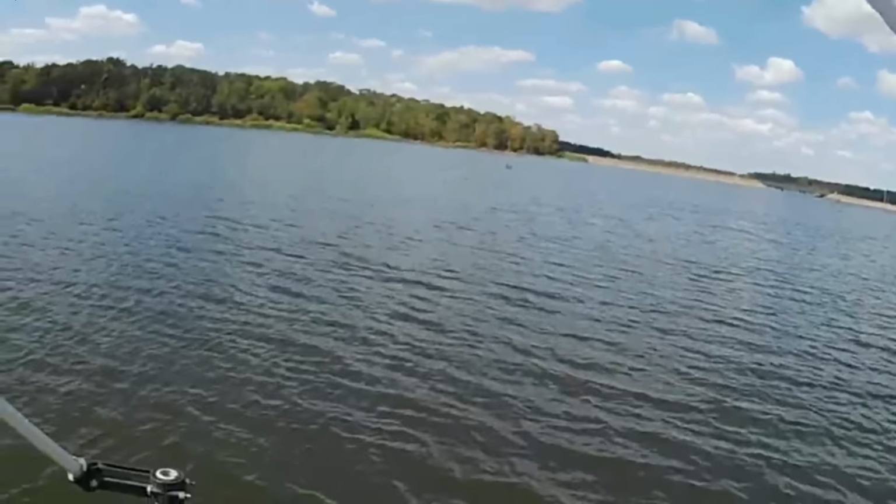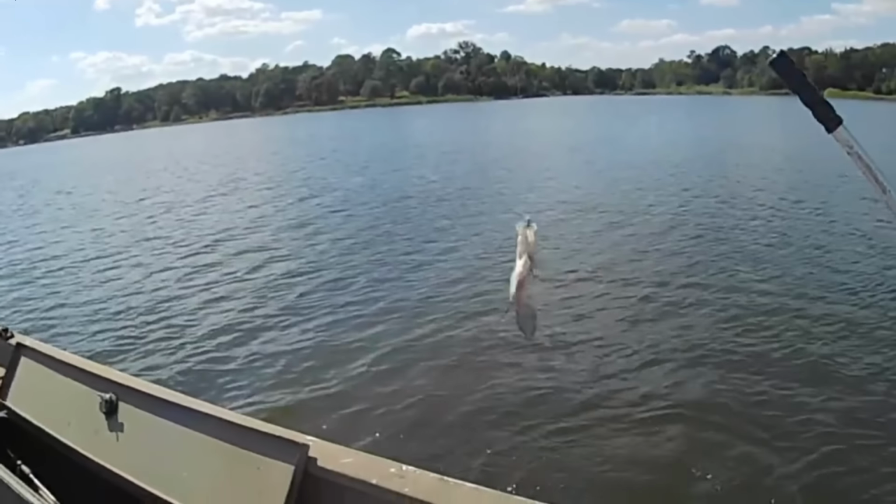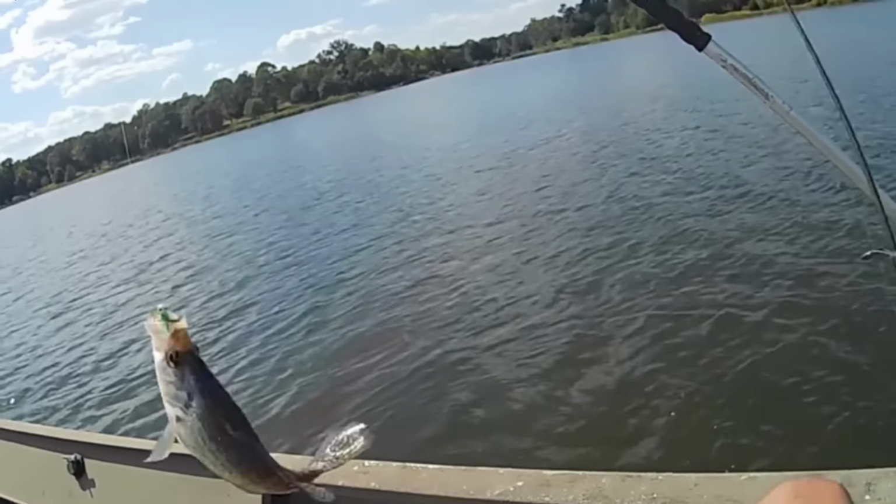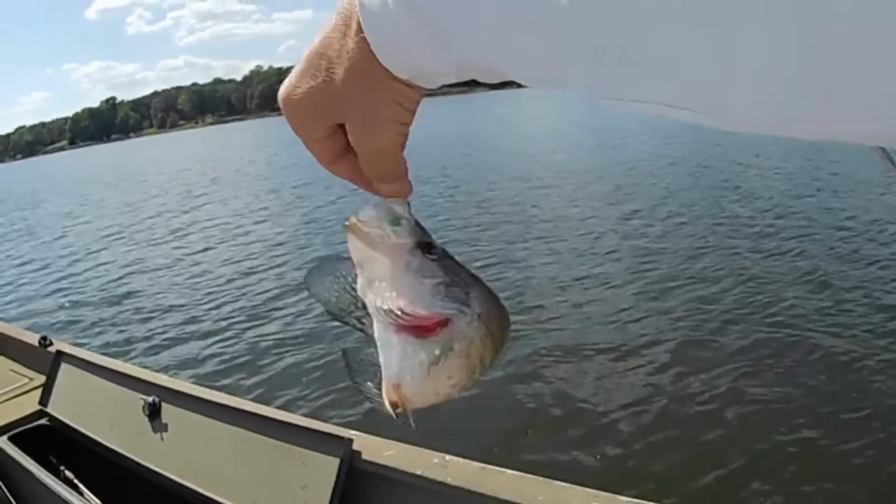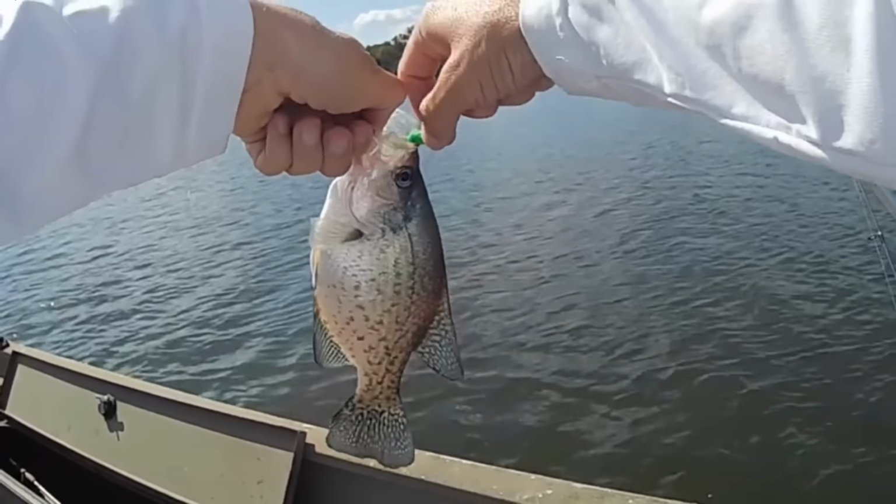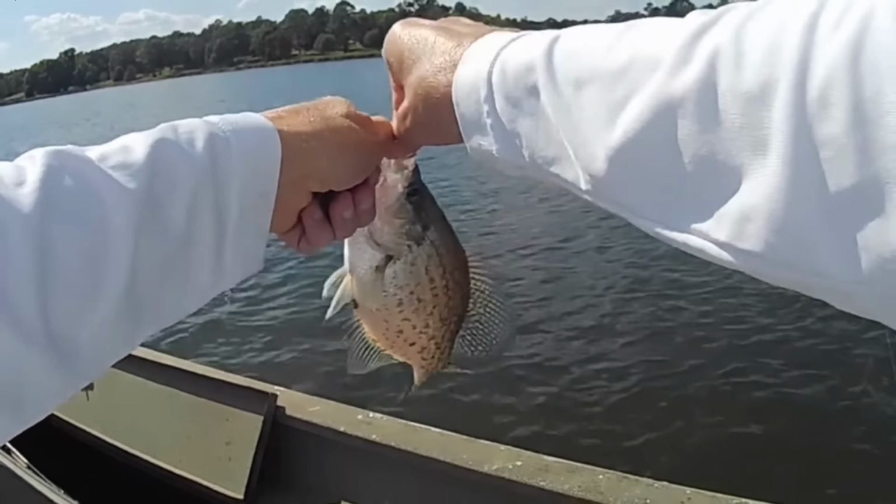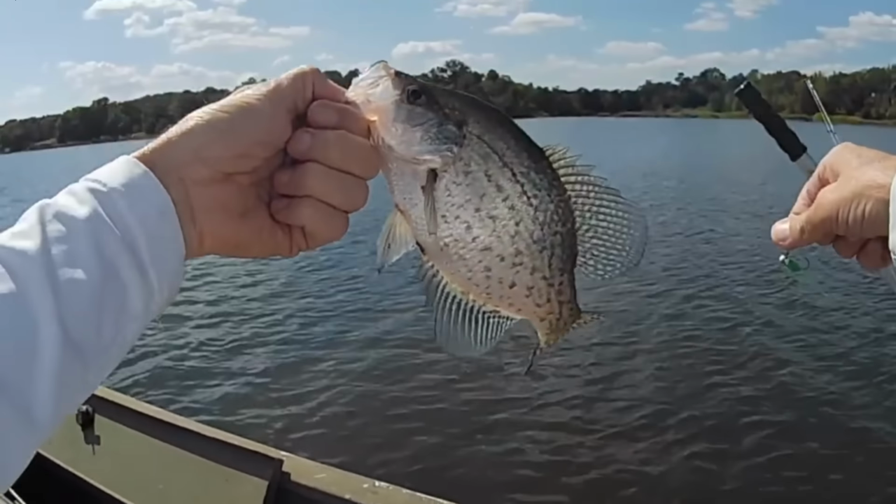Got that one. Another good black one. I bet I can keep her, black one maybe. Definitely going to be fishing a little shallower, I think. That's probably what I'm going to do primarily.